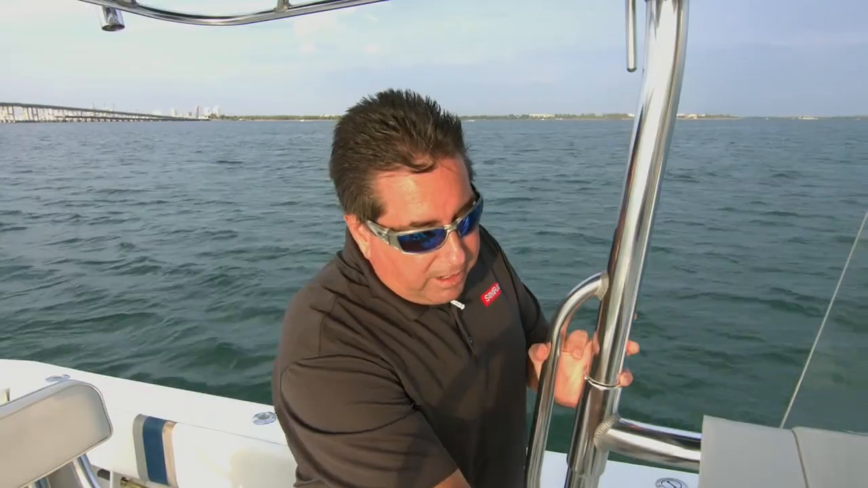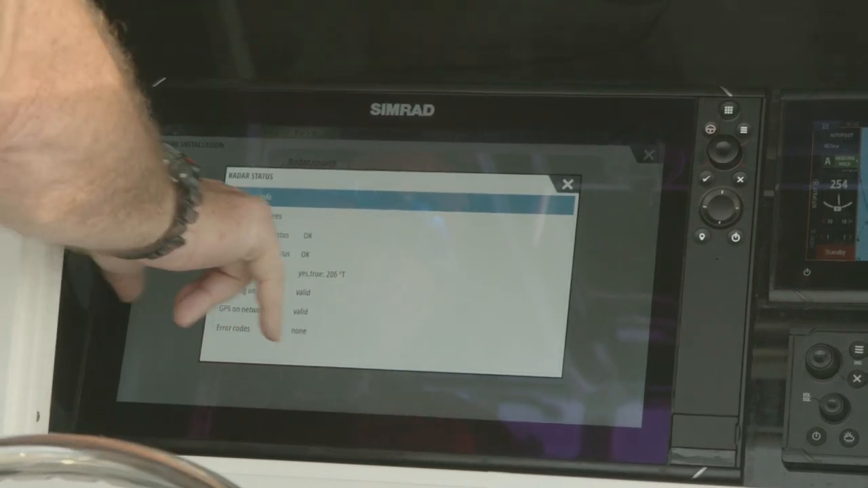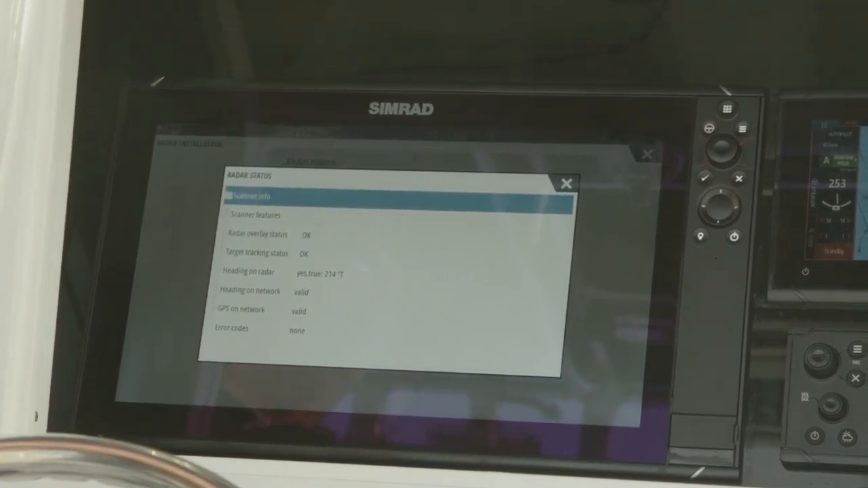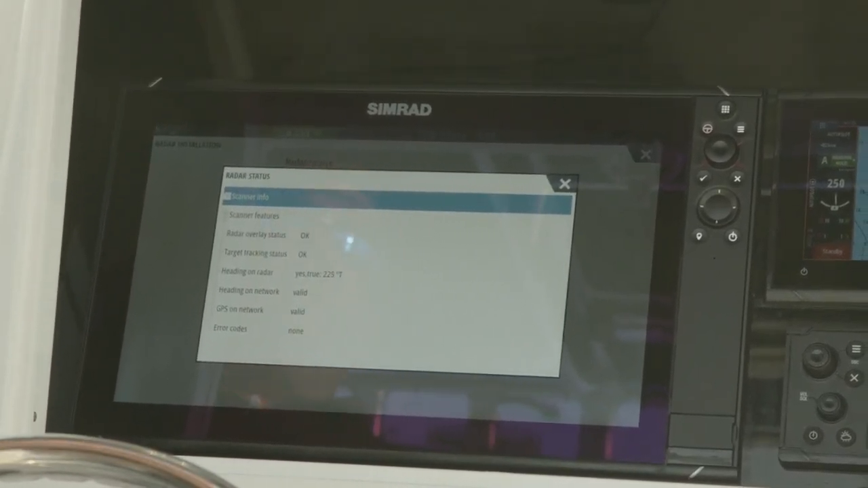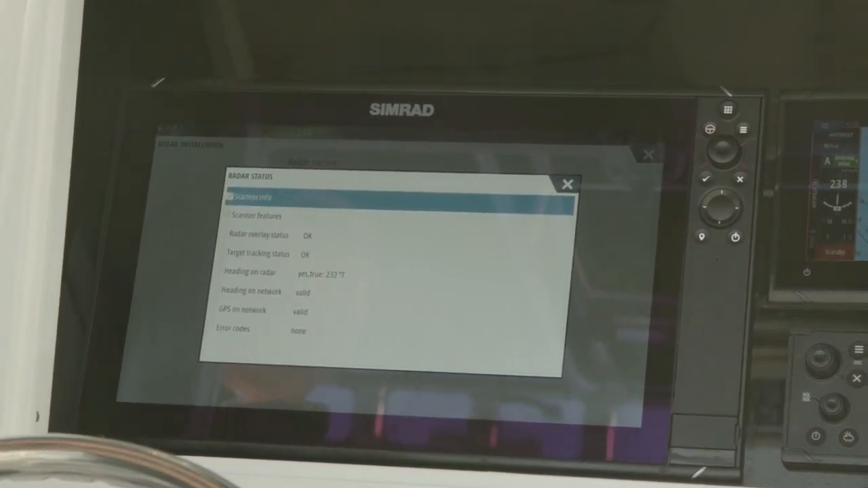So this tells me if I've got a heading sensor tied into the network. If I don't have a heading sensor, you won't have radar overlay. You won't have the ability to do target tracking. So when it says that I've got target tracking, that means I actually have a 10 hertz compass in the system, not just a 5 or 1 hertz. So with 5 or 1 hertz, we can actually do just a radar overlay.